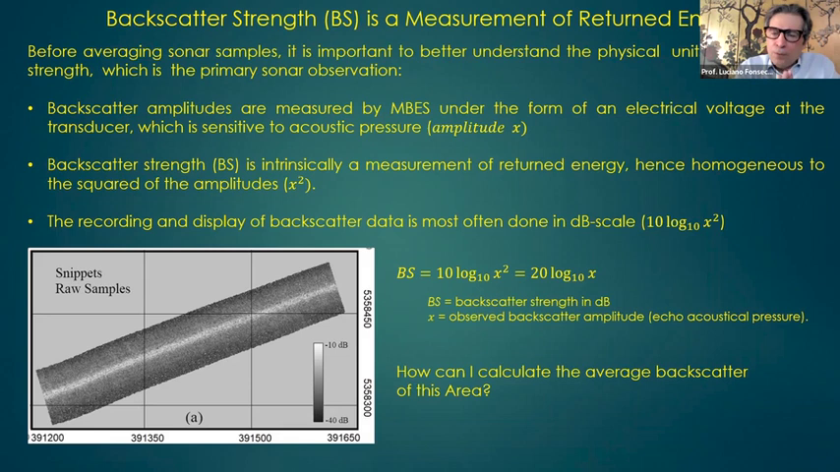Backscatter is basically a measurement of electric voltage at the transducer, and that voltage is proportional to the pressure that arrives at the transducer. So this observation, this amplitude, is proportional to the pressure that is arriving there. But the quantity that we want to analyze is called backscatter strength, which is a measurement of energy. So it's proportional to the amplitude squared, not to the amplitude.